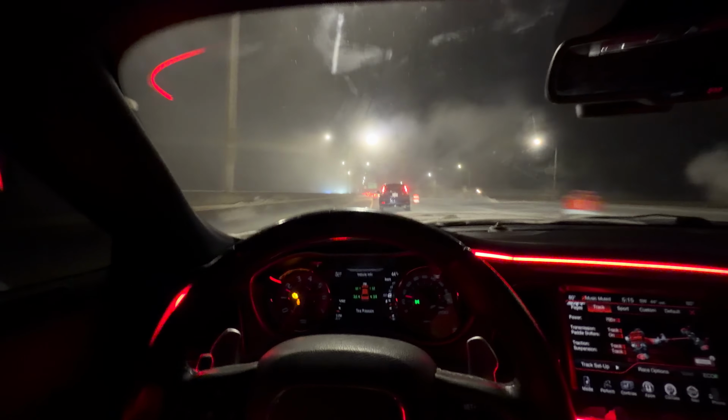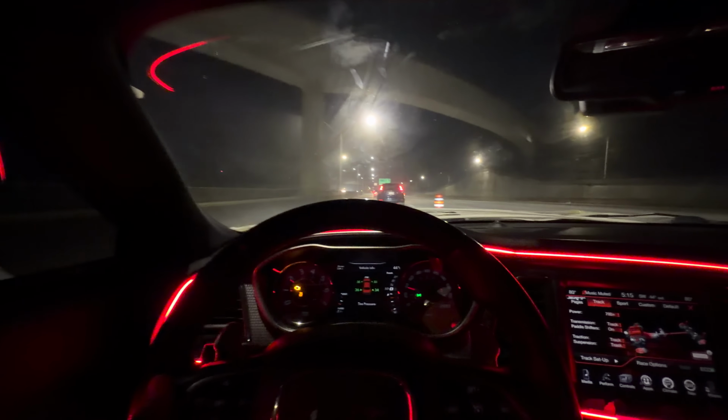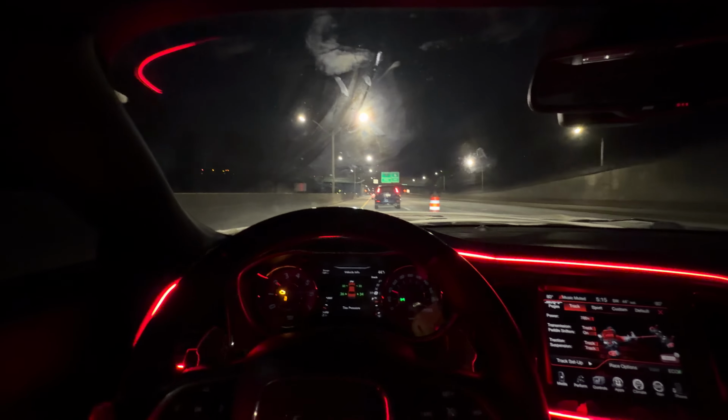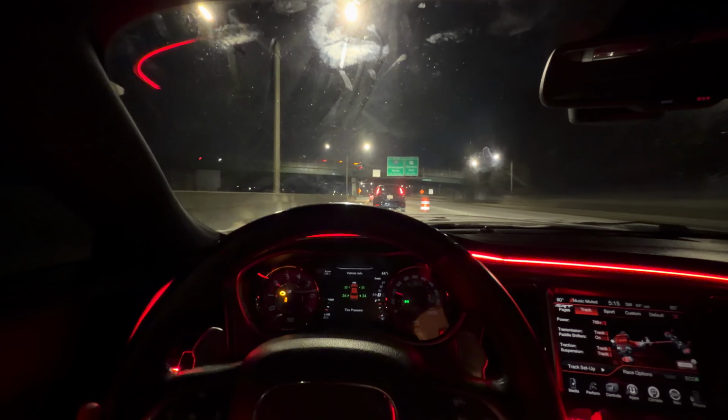Oh my God, what is all of this smoke? Don't tell me I need a car wash again by the other man. This is why you need an air intake filter. Stuff like that. Why is that going into the air? It's not good, bro.